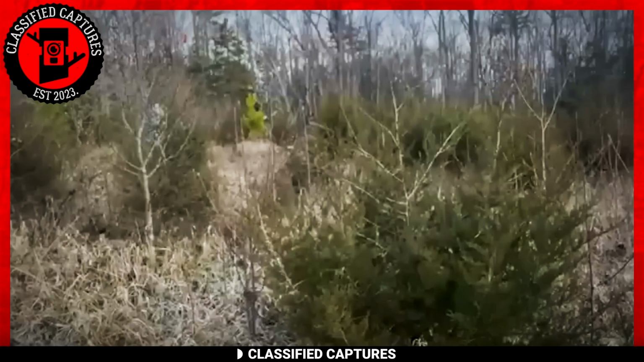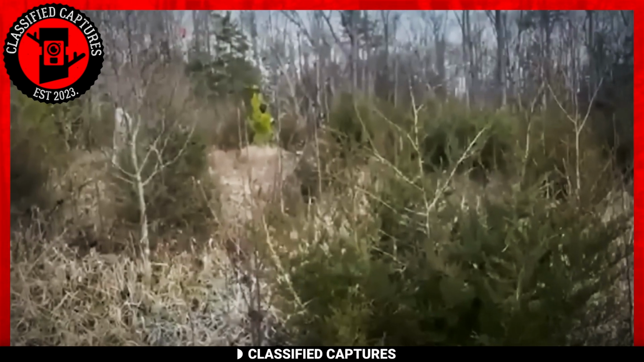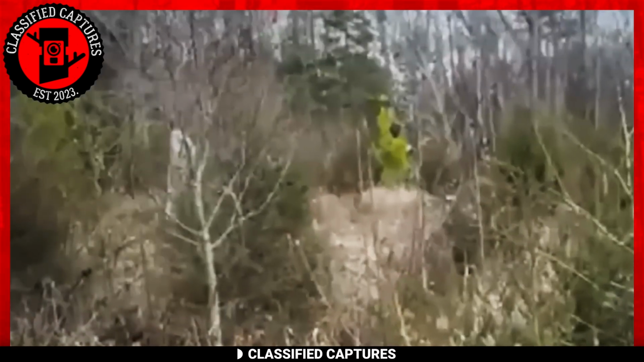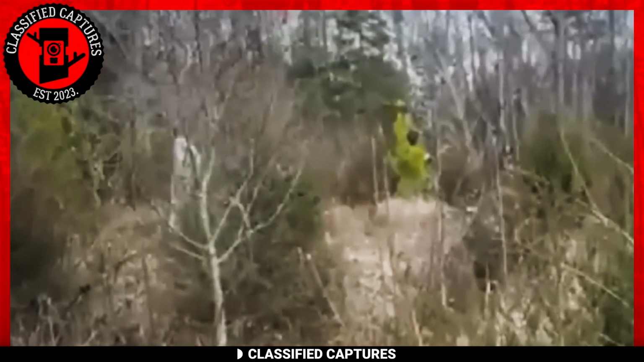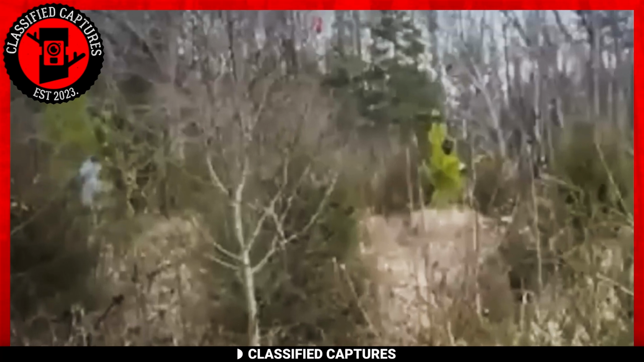Instead of capturing a person or an animal, the trail cam caught something else, an ethereal entity, dare I say, a ghost, gliding among the trees. Now, how does he deal with this trespassing issue? Does he call the cops and say, "I have a ghost on my property"? Or does he call a priest to exorcise it and bless the land?